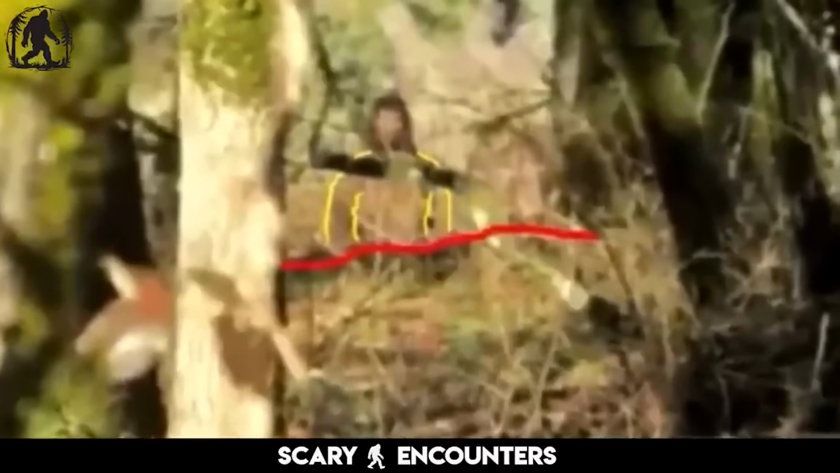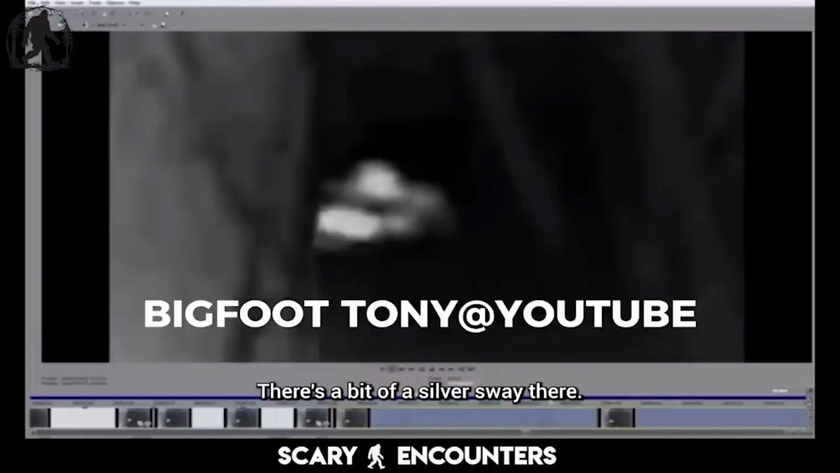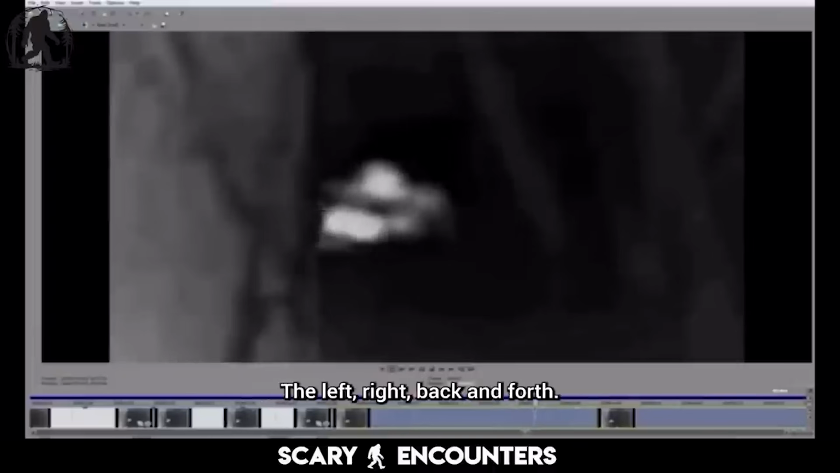Look closely and judge for yourself. Just go along slowly. There's a bit of a sway there, left to right, back and forth.